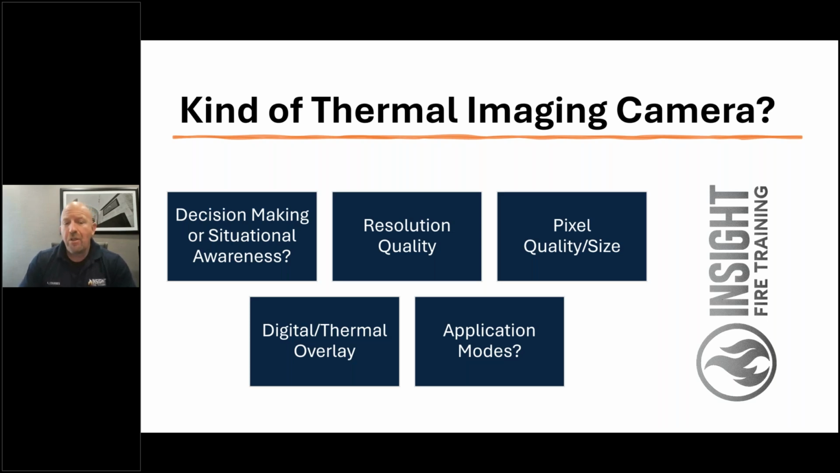And does your camera have a digital overlay? Some cameras make a really good picture by fooling you by having a digital camera, but when you go into a fire and lose all visible light, that digital camera goes away.